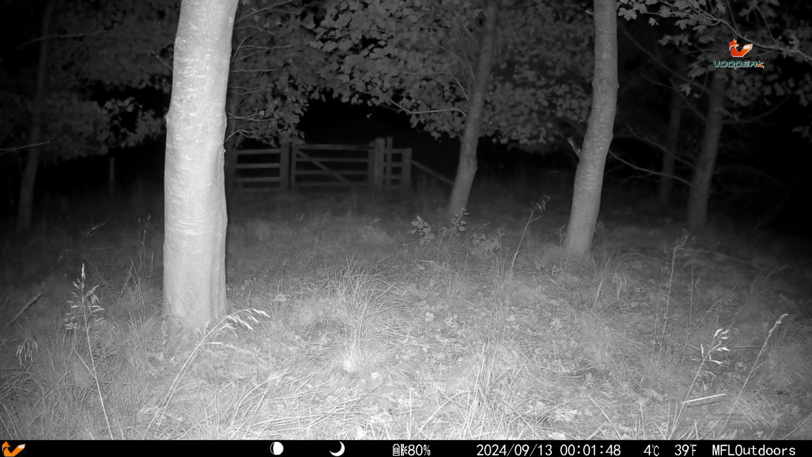There we have Foxy coming in, and I was right, going underneath that gate. It's good to have something like this because you get to know what's trafficking through and the sort of times. You can get a picture built up so you know if that, like the fox, is coming on a regular basis.